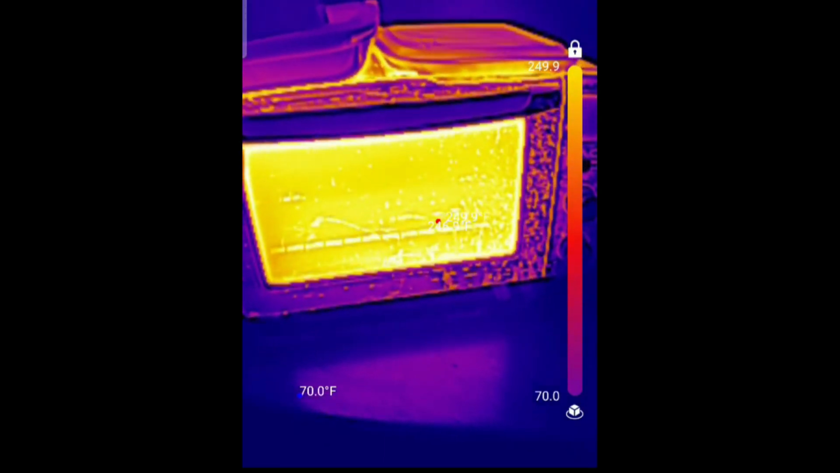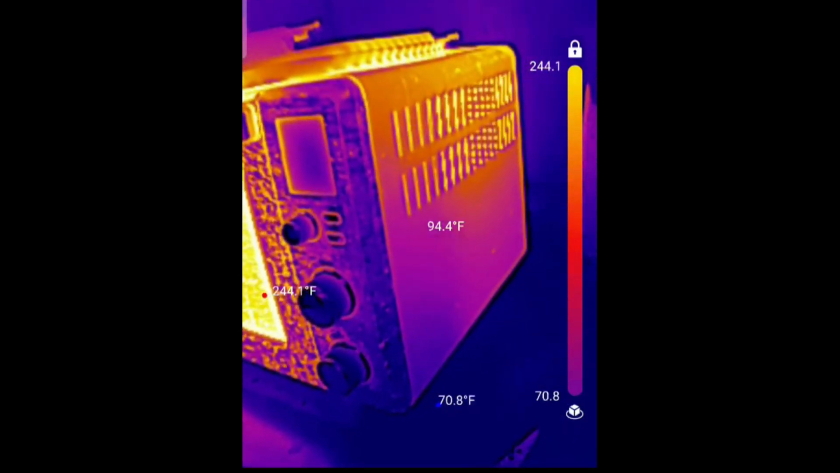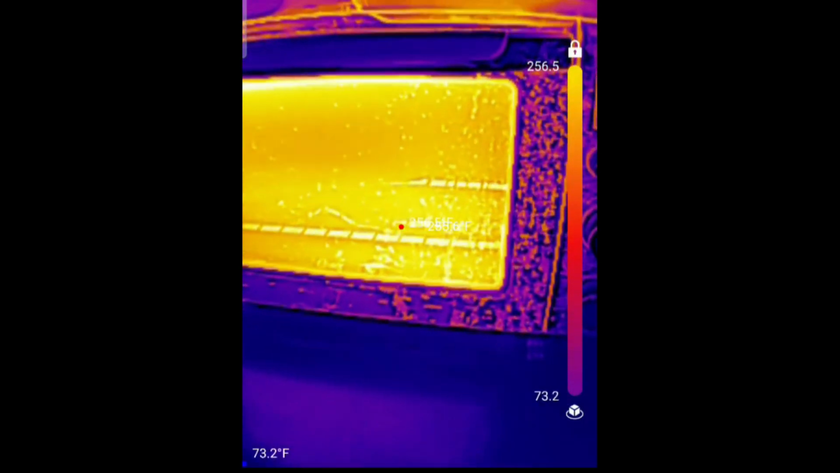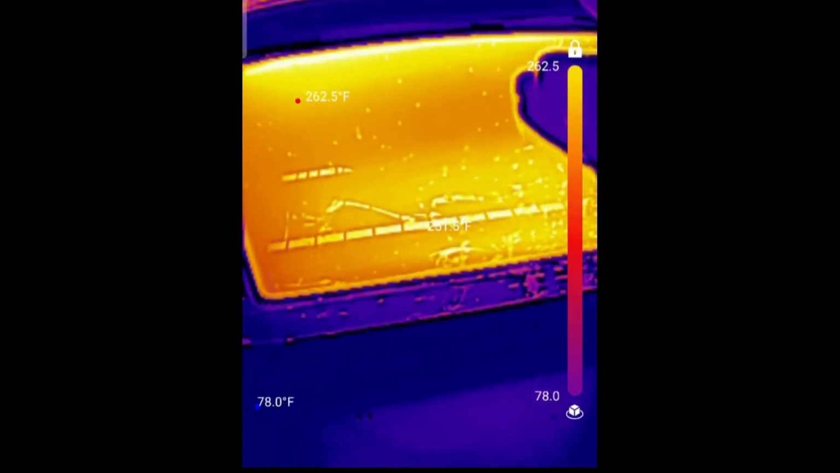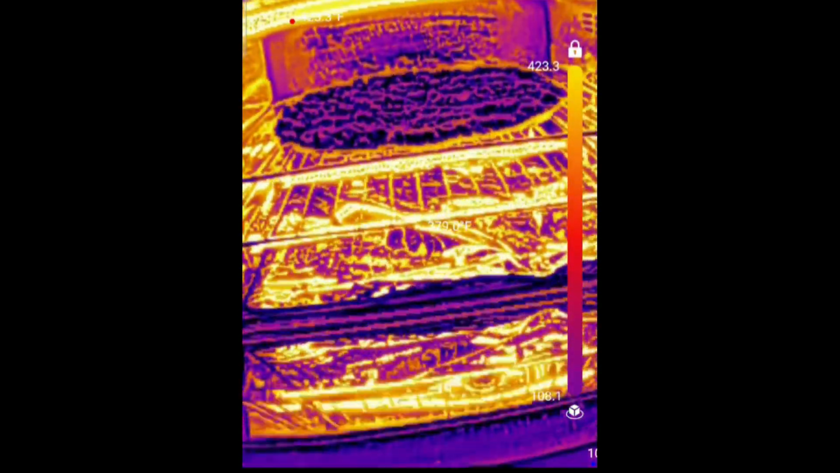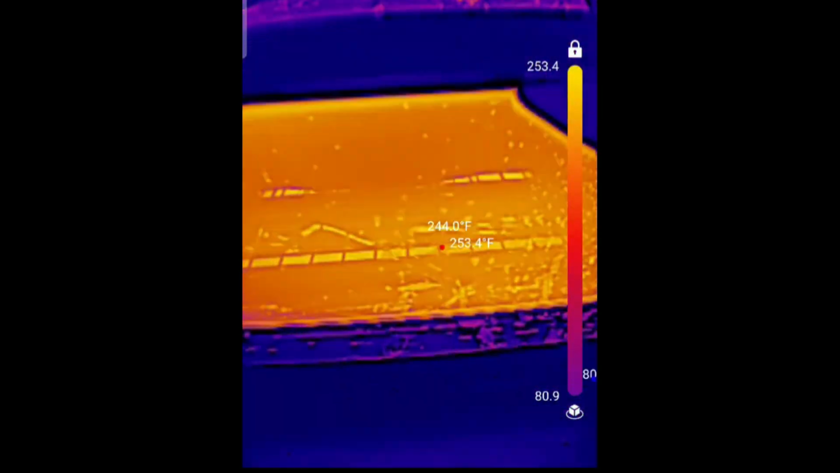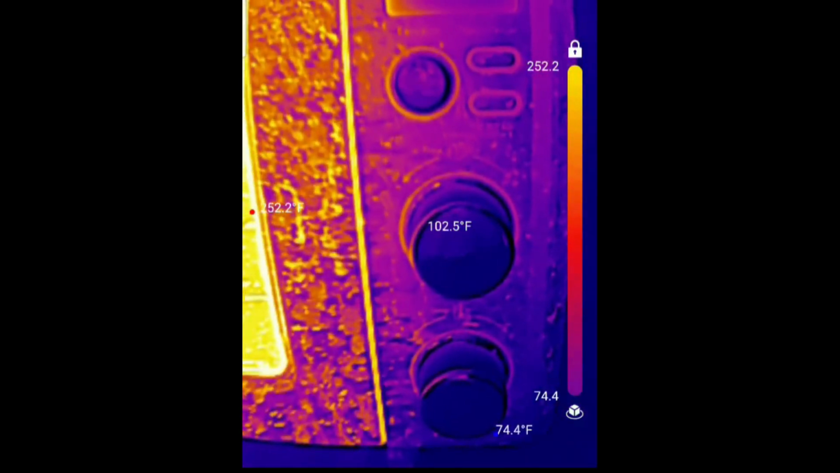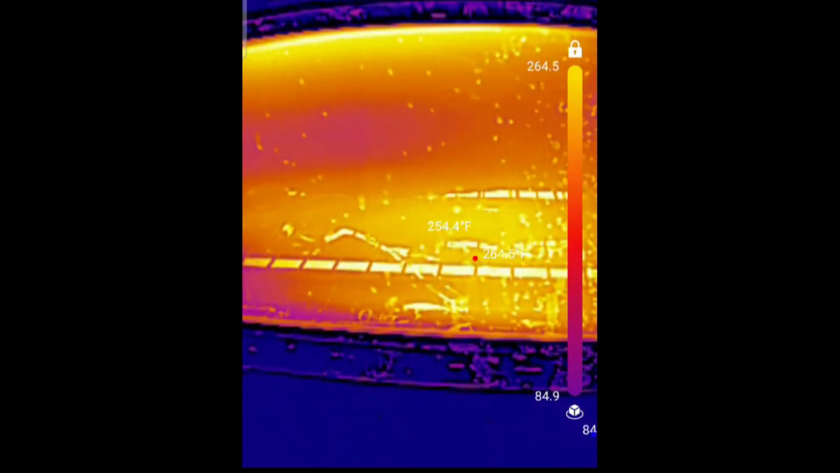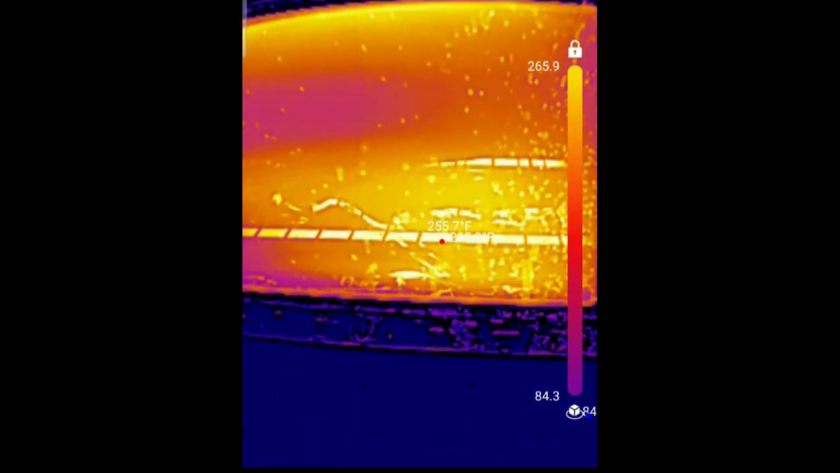Another thing that I thought would be cool is I'm cooking a pizza right now, so you can see the cooker here, nice and warm. The front glass says 254 degrees. Opening the door here, let's say 423 degrees. And that's about what it's supposed to be, because this screen here you can't see says 425. That seems pretty accurate. Yep, 423. Close enough to 425.